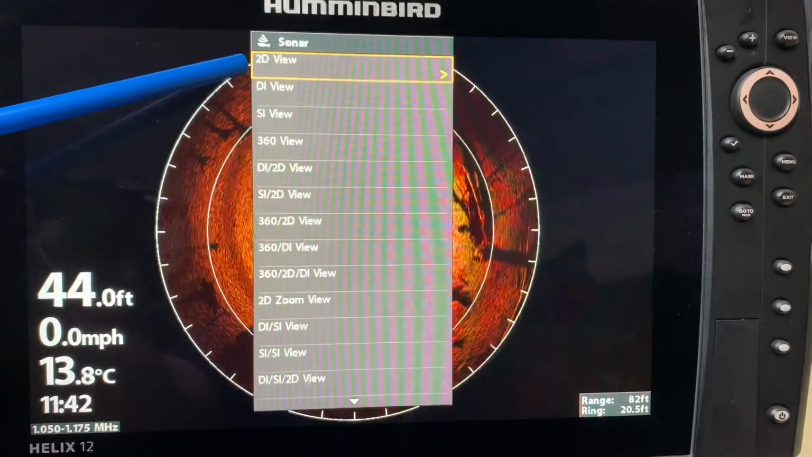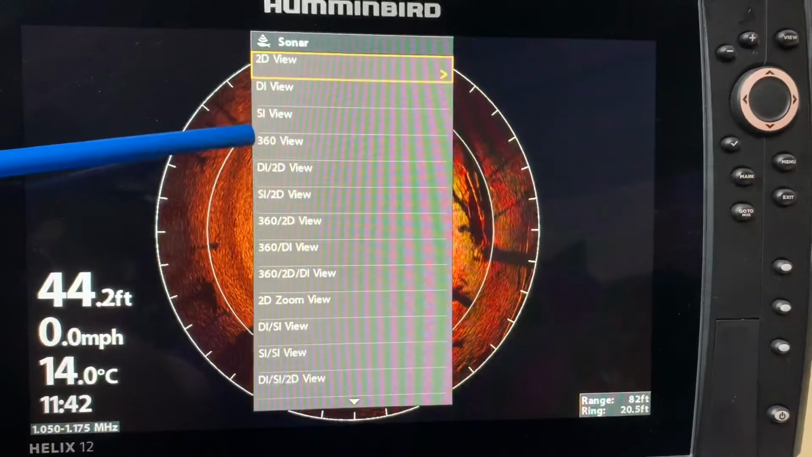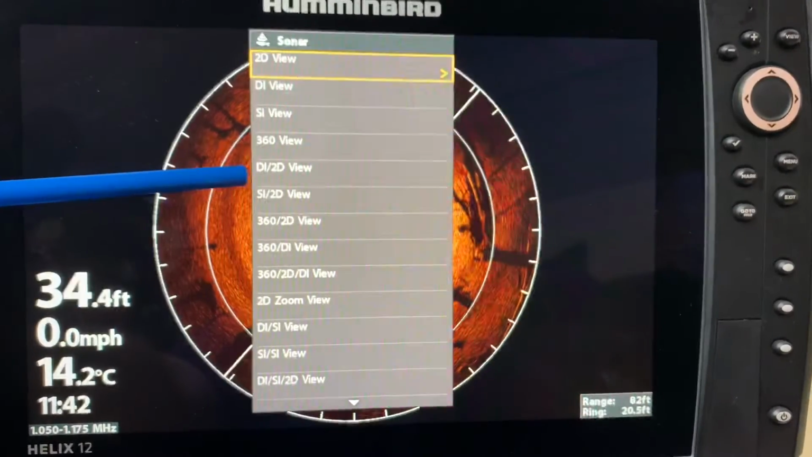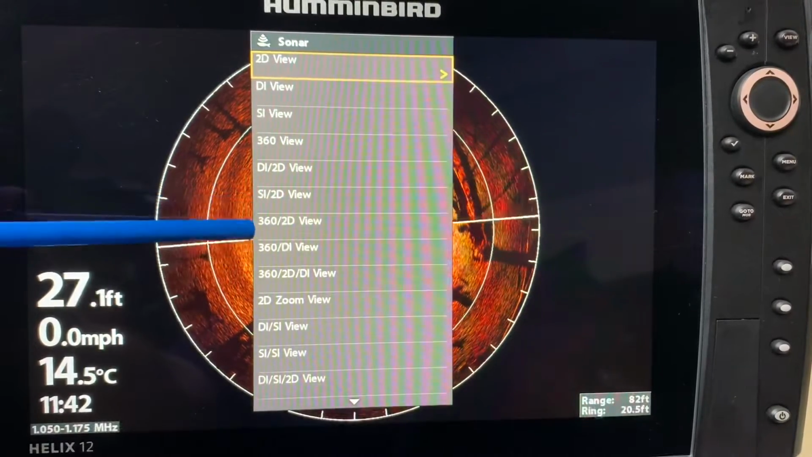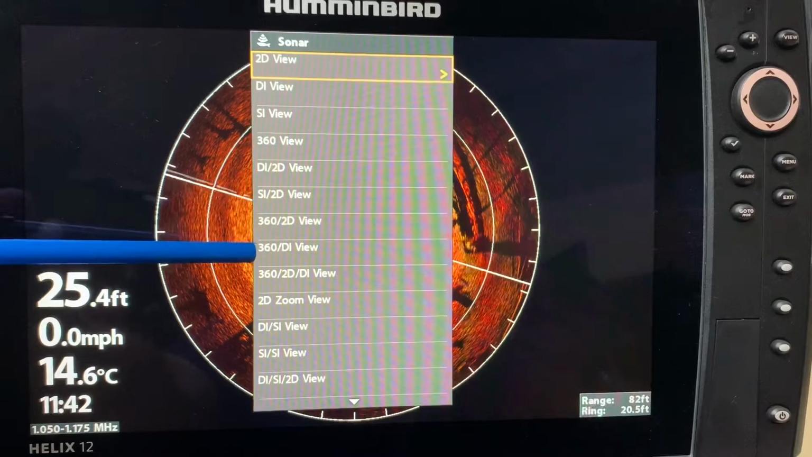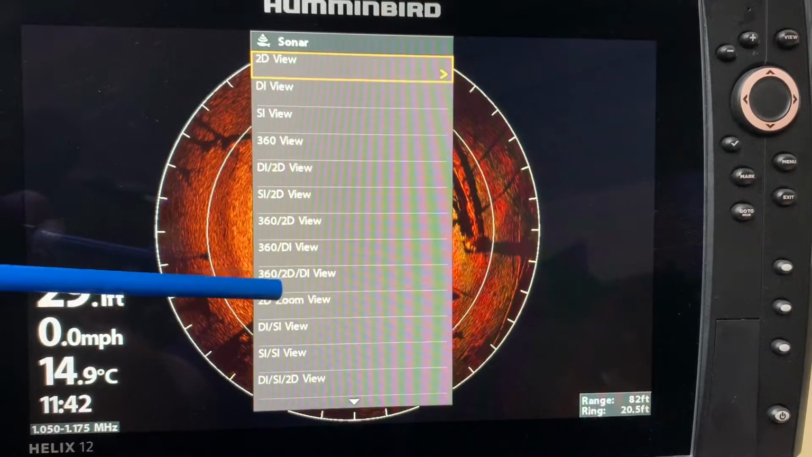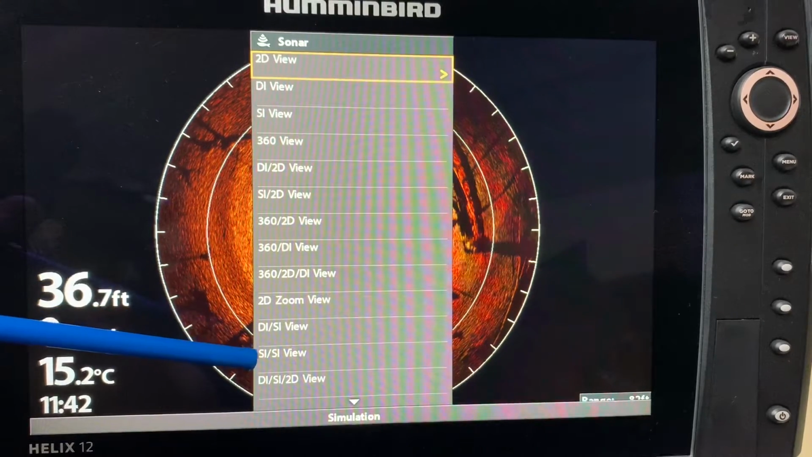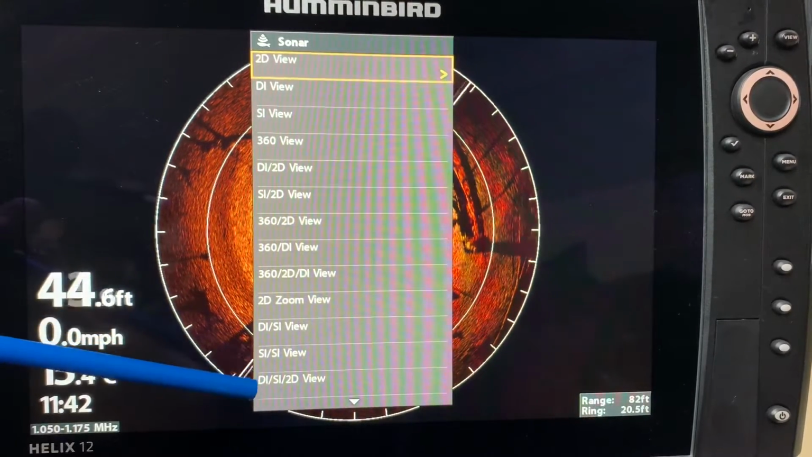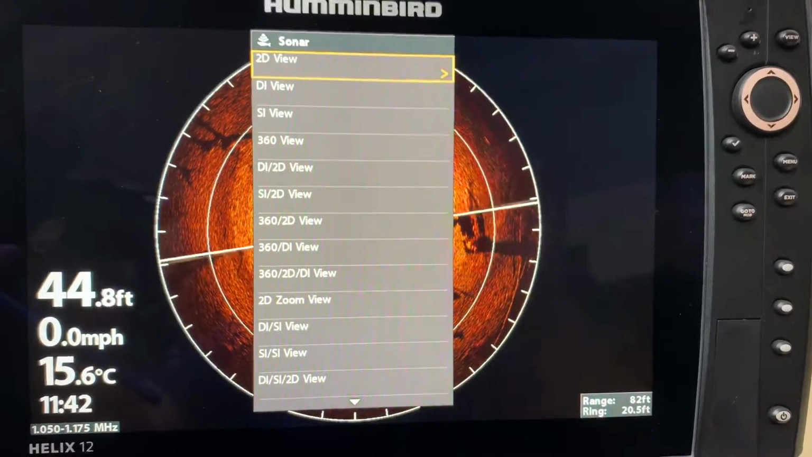It is going to show me my 2D view, my down imaging view, side imaging view, 360 view, down imaging 2D, SI 2D, 360 2D, 360 DI view, 360 2D DI, 2D zoom, DI SI view, side imaging, down imaging, side imaging, 2D views. Those are all the sonar options.